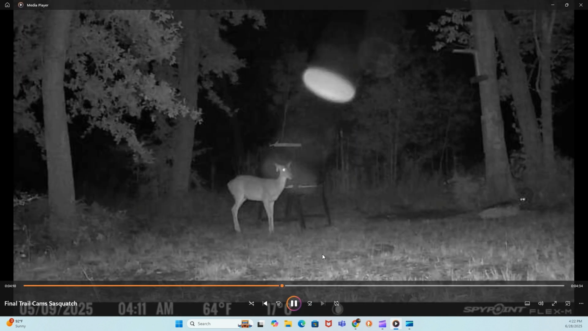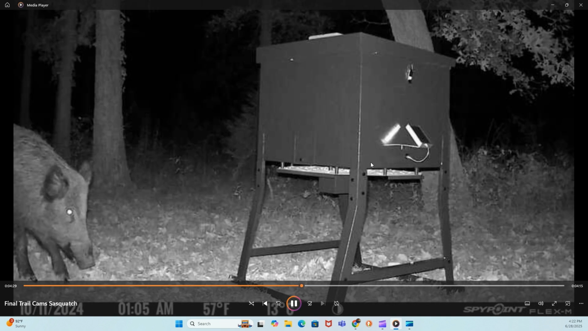Again, here's another one. This one looks like the deer sees it, and it looks like it's moving up and down this way. And there's an orb there, but the deer actually seems like she saw it and it moved away from her. There's a raccoon over here. Just a real bizarre anomaly. Again, the quality of our cameras is pretty good, and I just wanted to show you that they take really pretty good pictures.